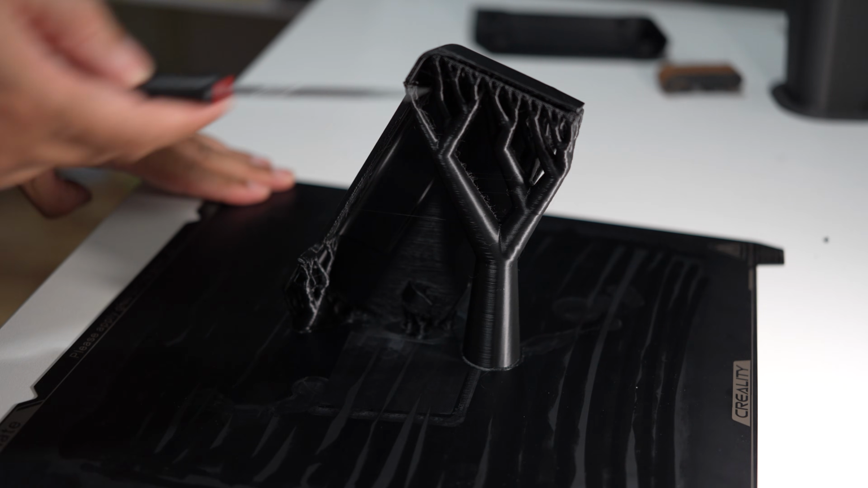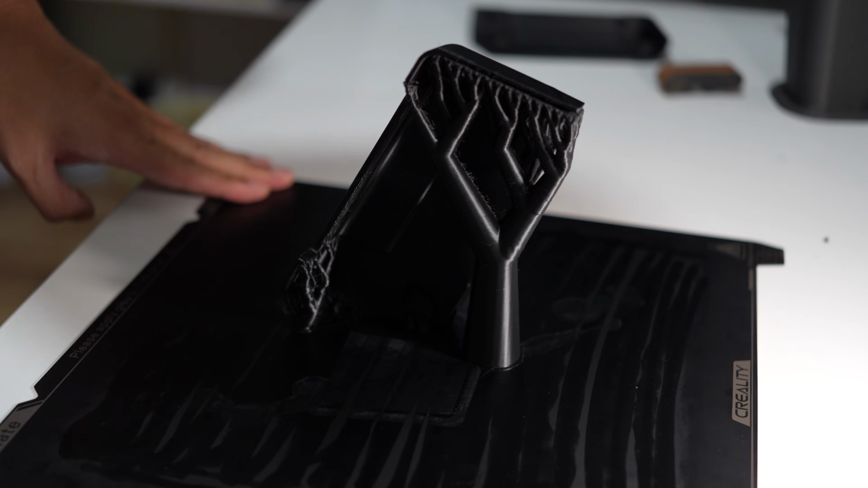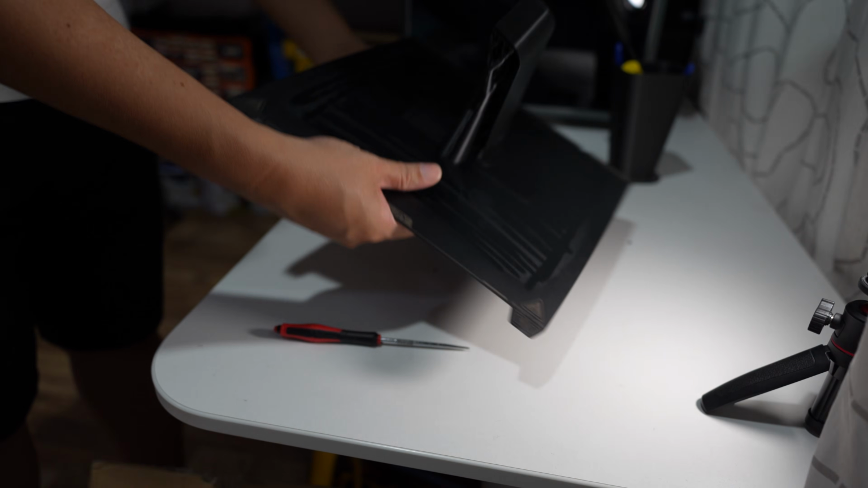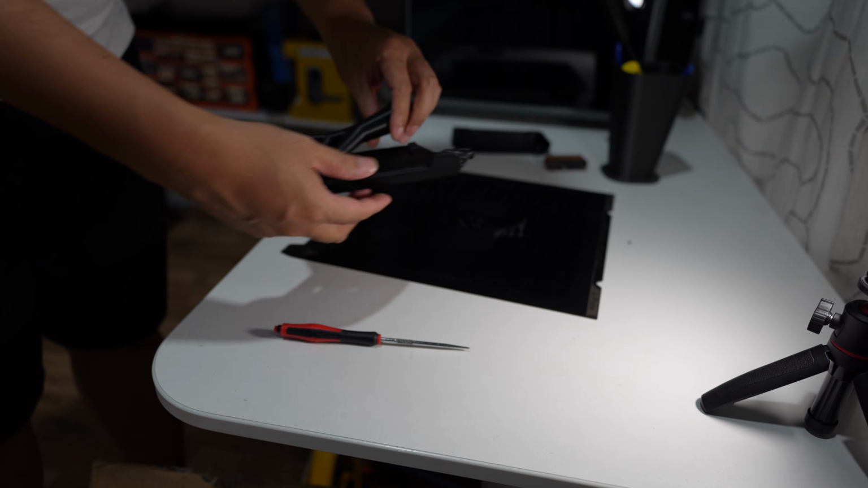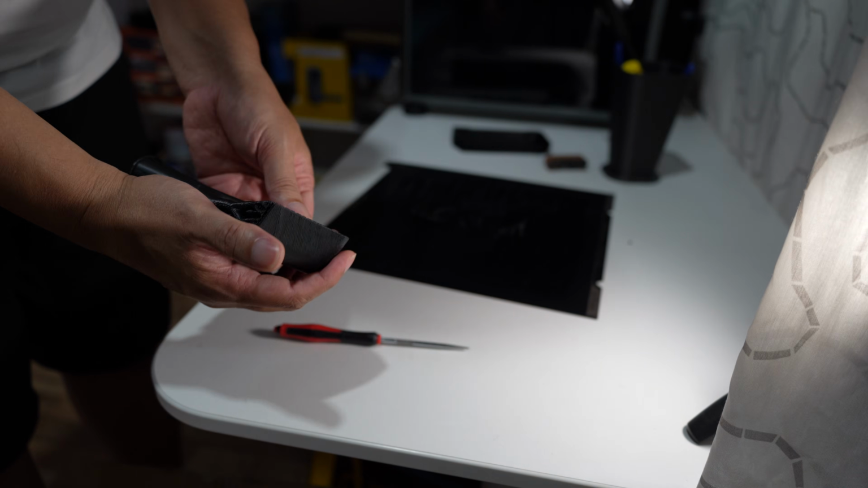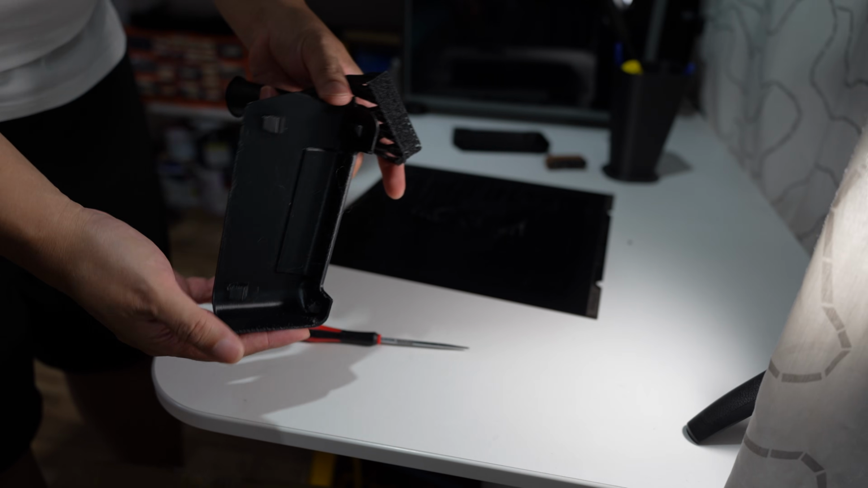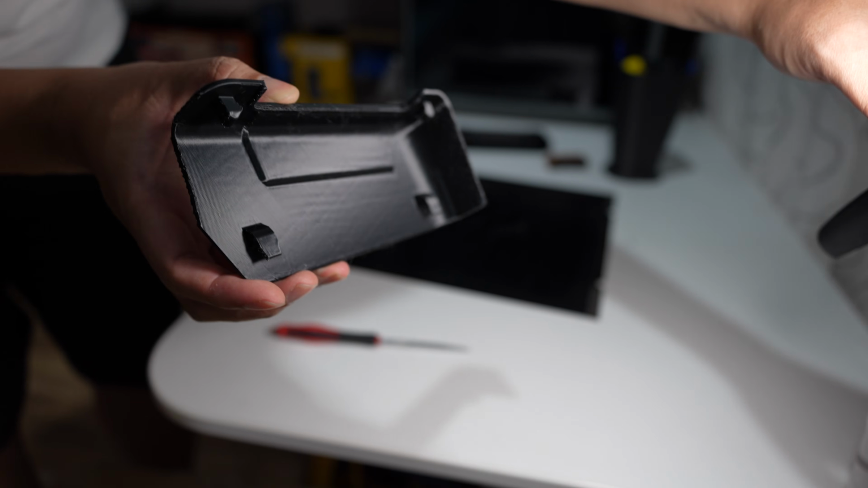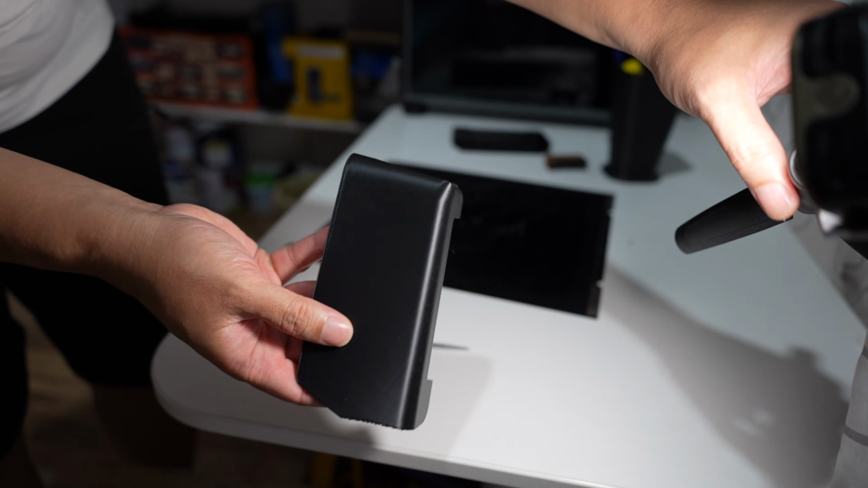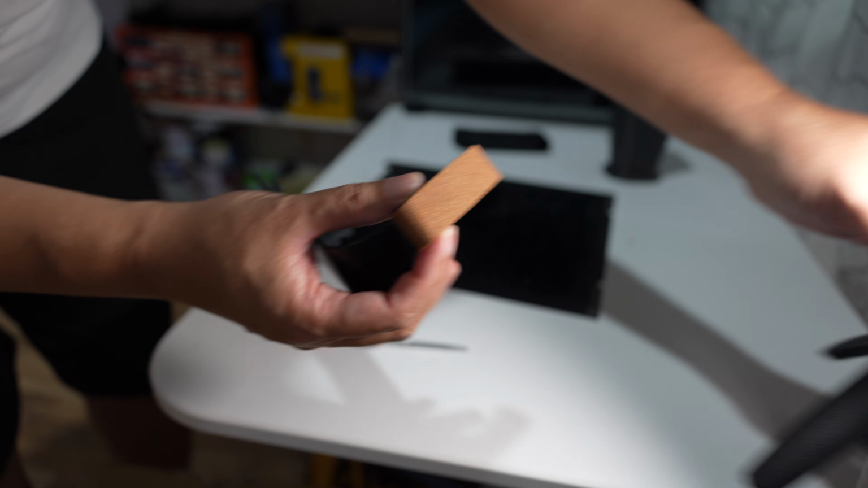Okay, looks like all the support is working, and it should be easy to remove. Try this. Oh, that's very easy. The surface here is already rough near the support area. The outside, it looks smooth. Let me sand it.